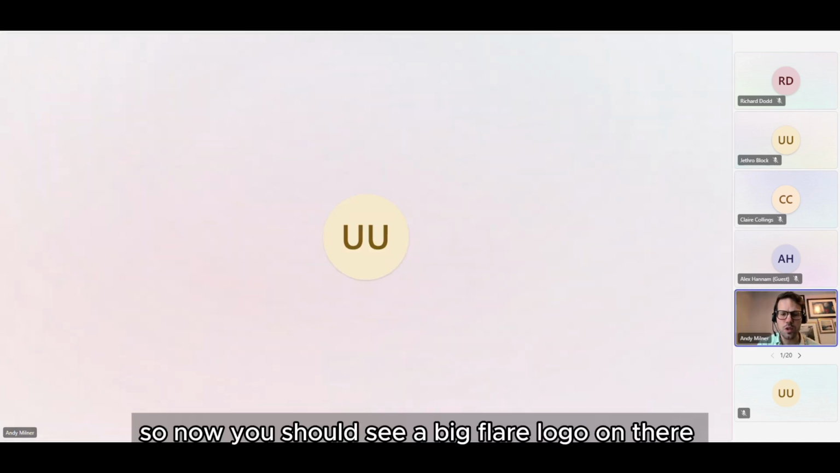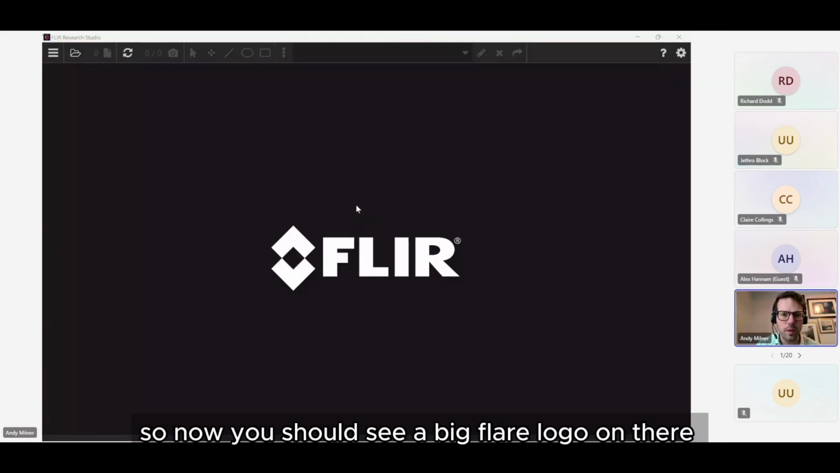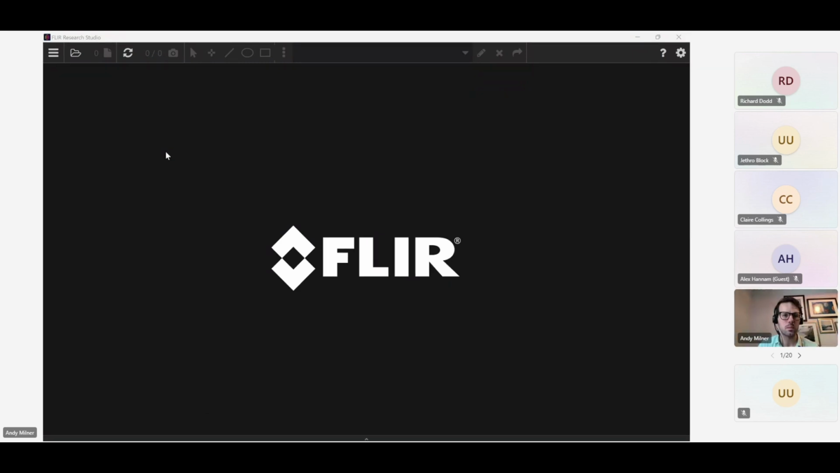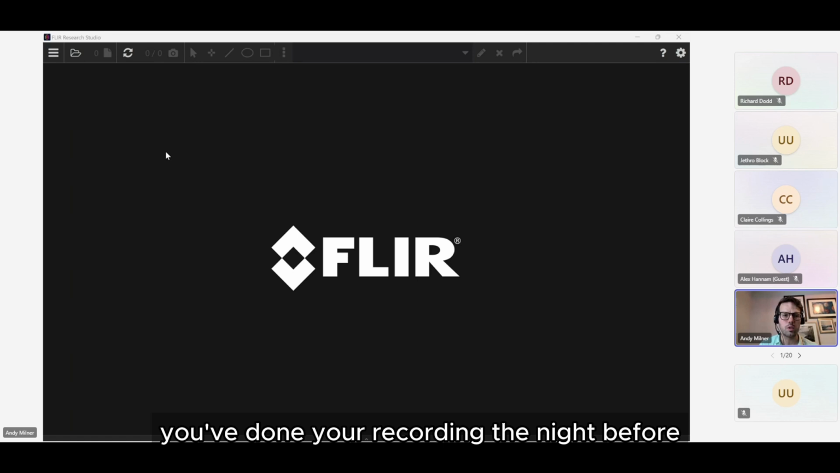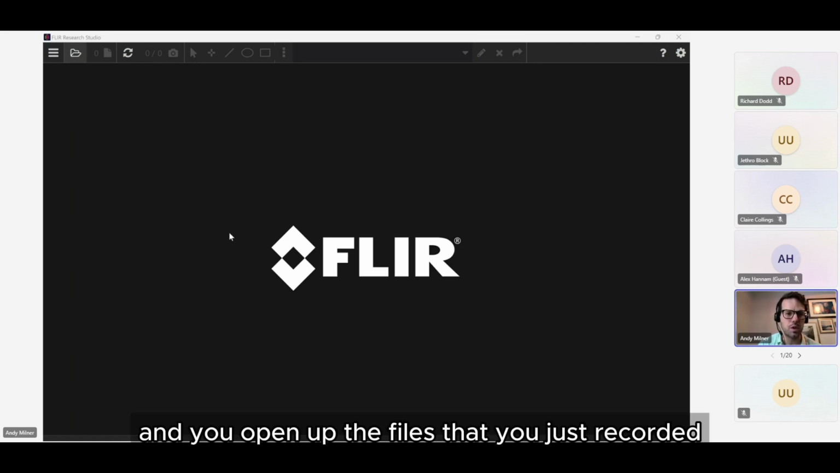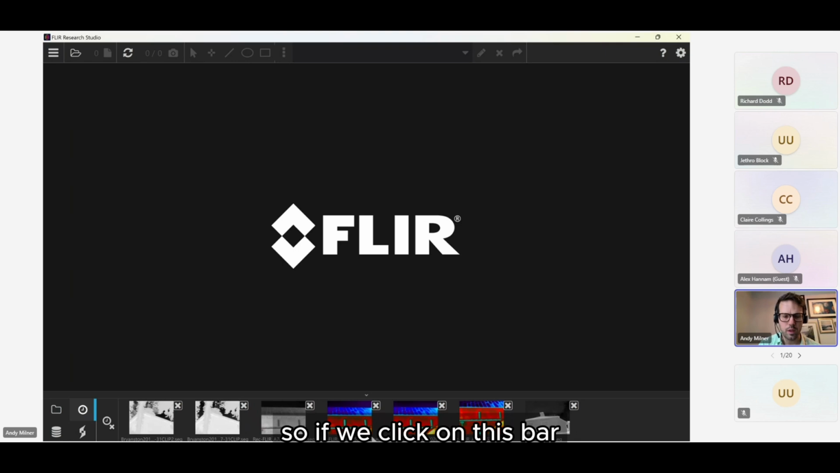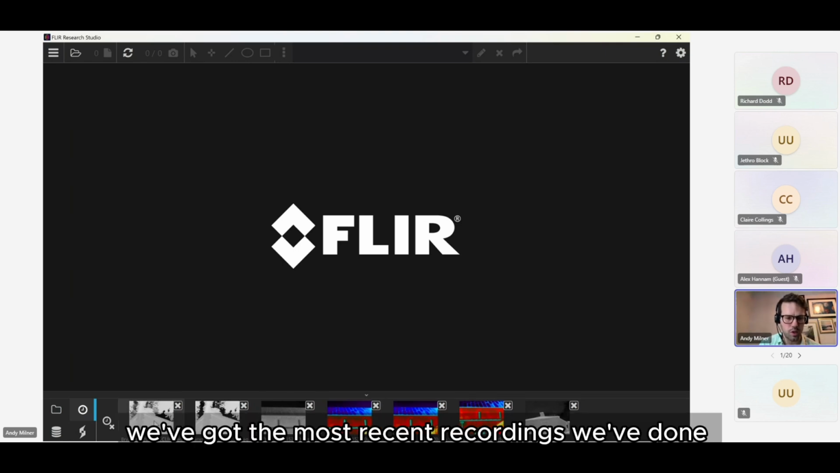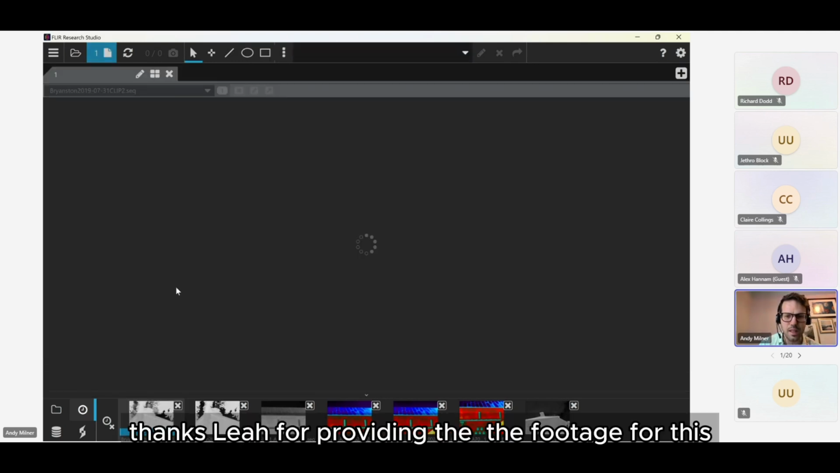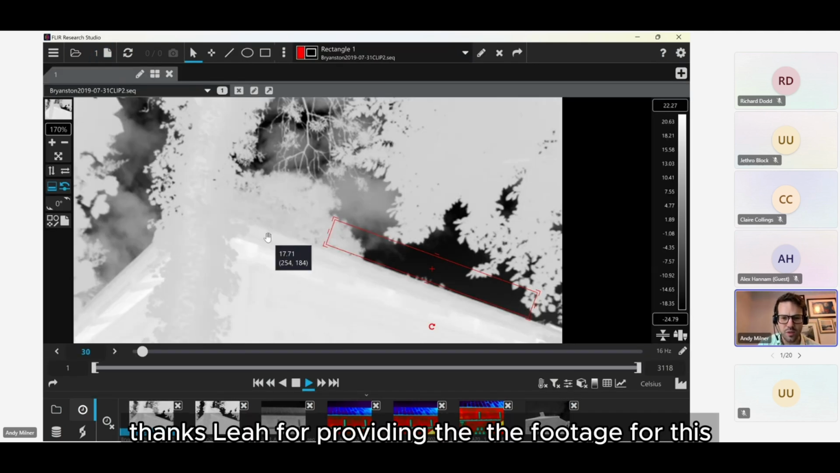So now you should see a big FLIR logo on there. I'm going to try to simulate what the process might be if you've done your recording the night before, you're back at home and you're opening up the files that you just recorded. If we click on this bar, we've got the most recent recordings we've done. In this case, I'm going to use this one as an example. Thanks, Liat, for providing the footage for this.